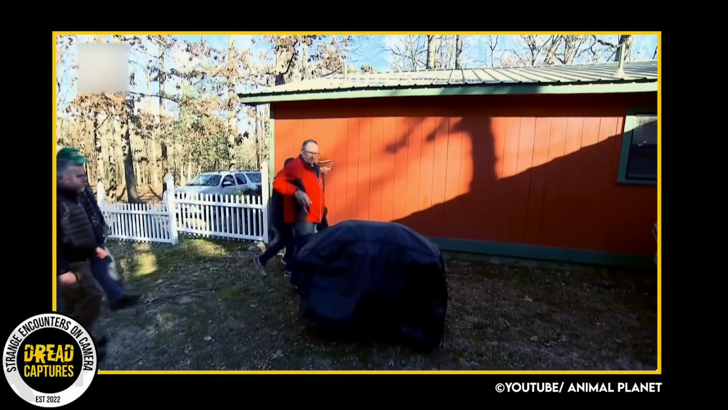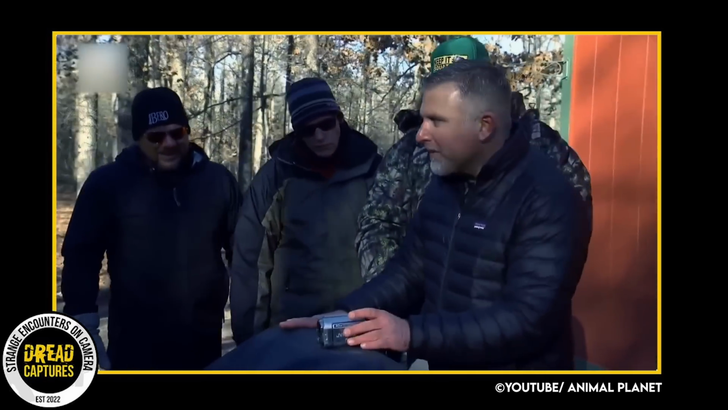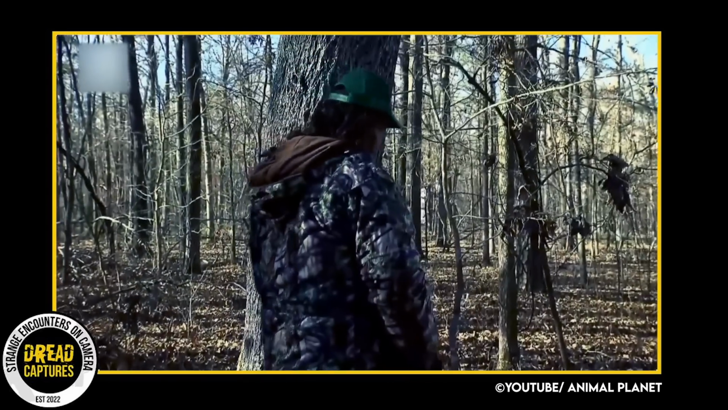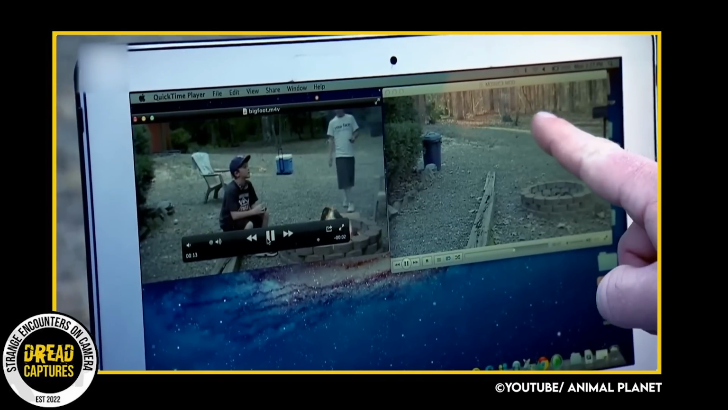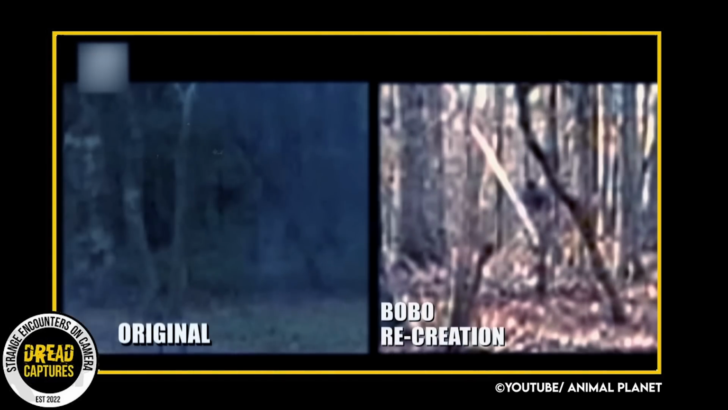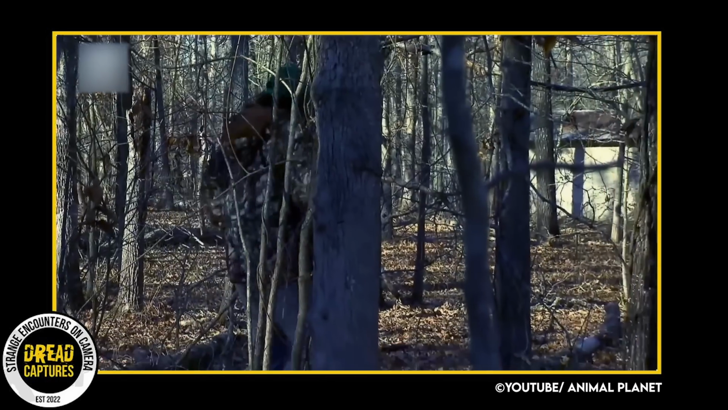After the recreation, the more skeptical BFRO member explains that this creature is of human size and human height, and there is no definitive evidence at all that this is a Bigfoot and not just a regular person. She goes on to explain that there are houses in the general vicinity and someone could be easily running